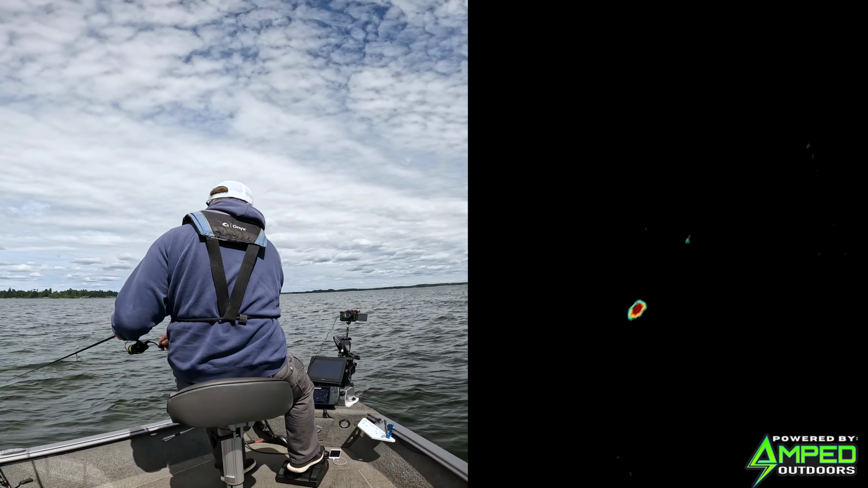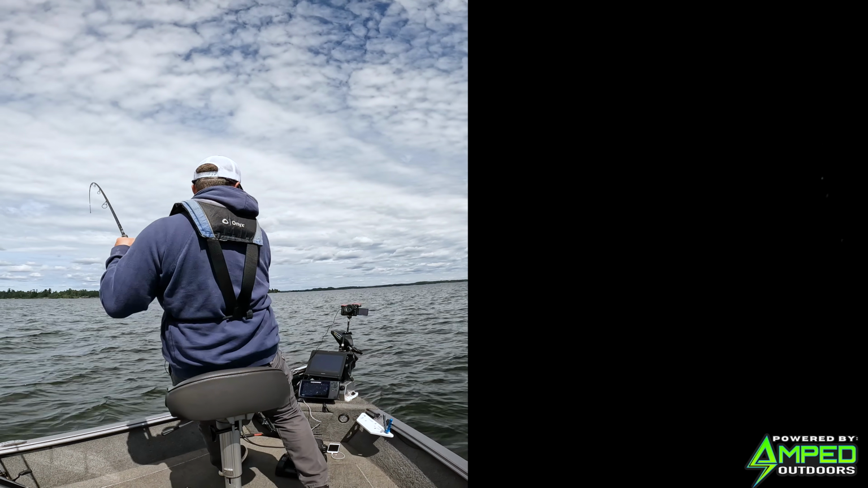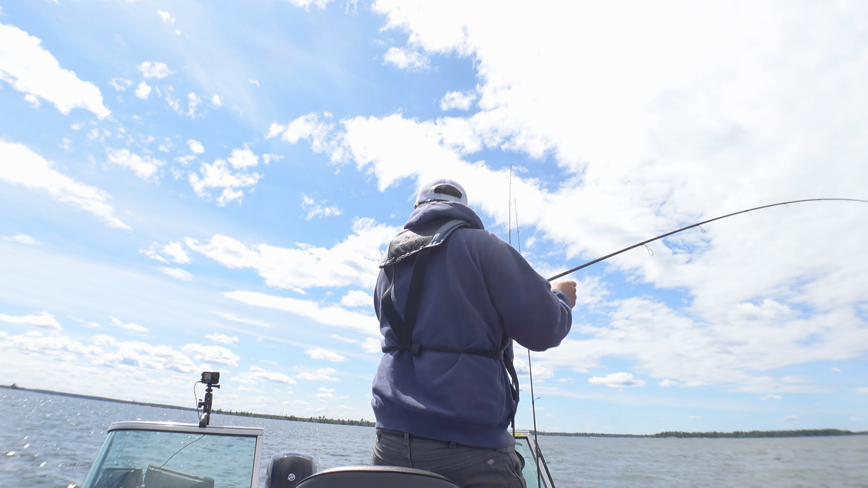This guy might see it. Come on. Yep, gotta be a pike. If this is a walleye, this was awesome. Oh, it is a big walleye. Oh, where's my net?